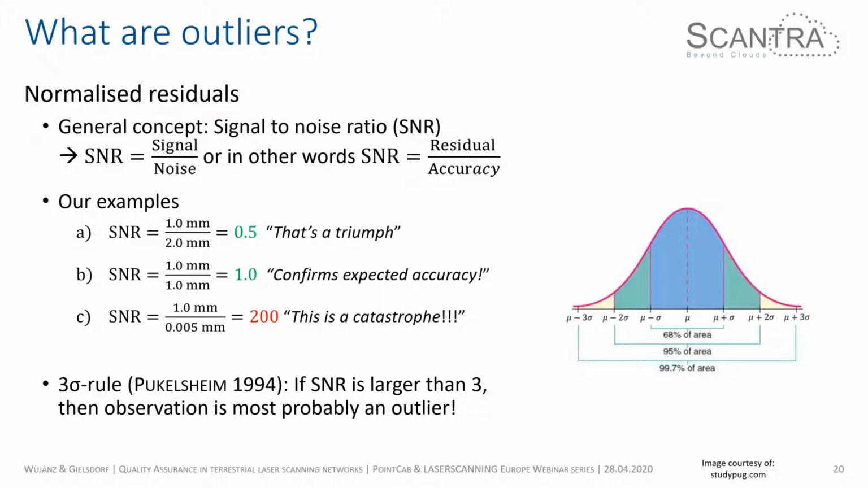If we do that for the very first result that we had, which was generated by the paper tape measure, we had a ratio between 1 millimeter, which was the standard deviation of ranges, divided by 2, because that was the quality that we assumed. And the ratio is 0.5. So that means, if we try to conclude, that's actually a triumph, because we were twice as good as expected.